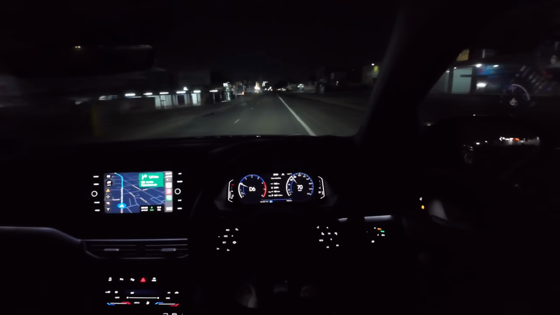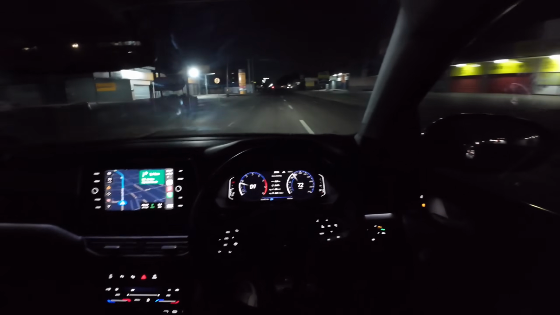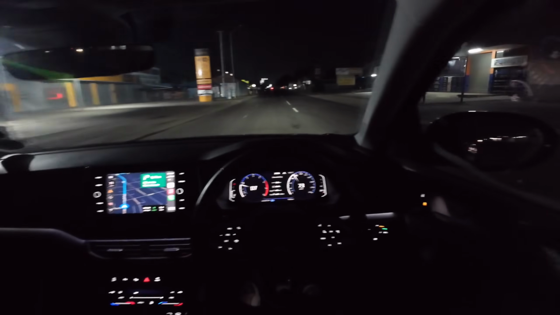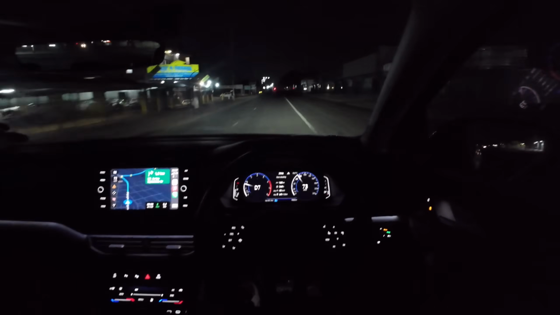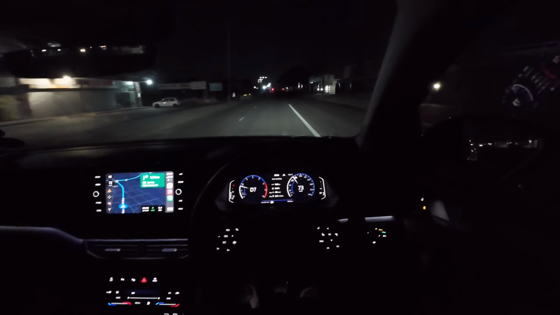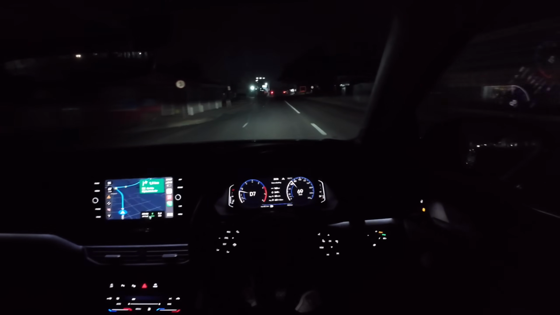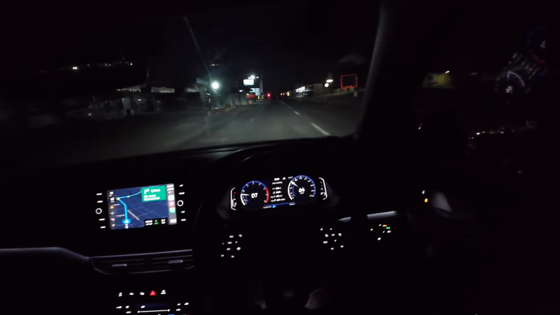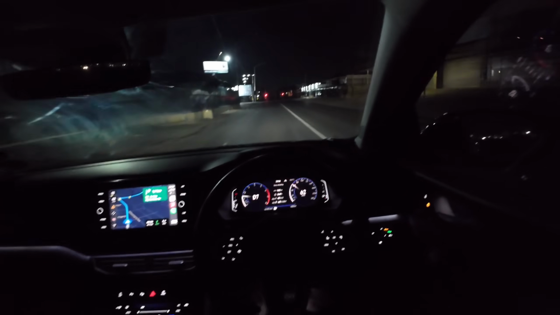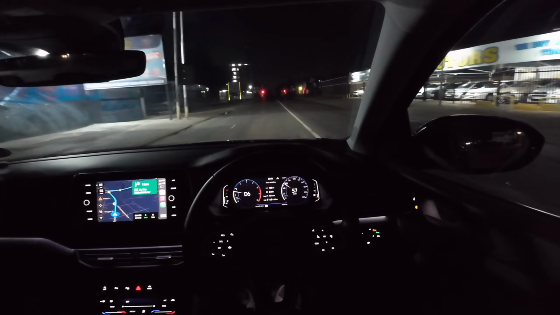So yeah, some of the roads up ahead again will get even darker, and we'll see the matrix lights in action. Even now they're still in action, but I'm pretty sure it will be a lot harder to see because of how well lit the environment is with the building lights and so on. But yeah, overall I've had such a great time with this car.